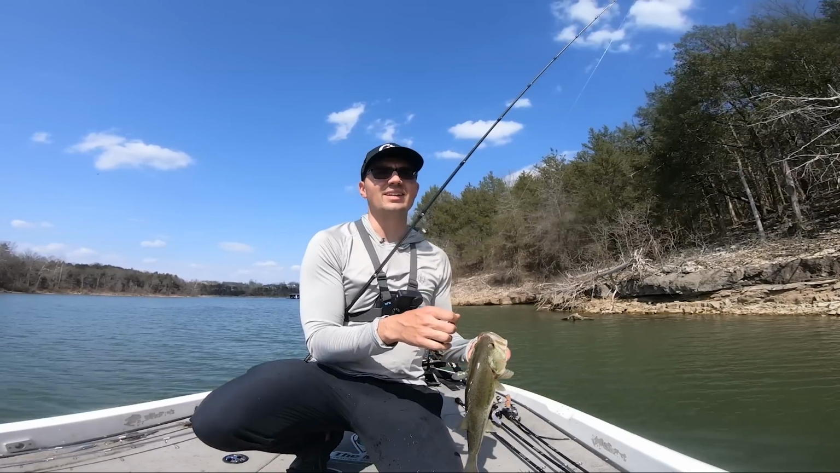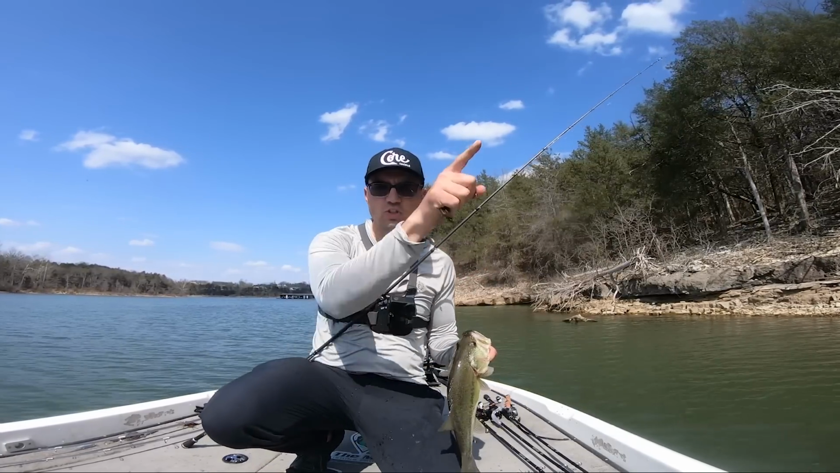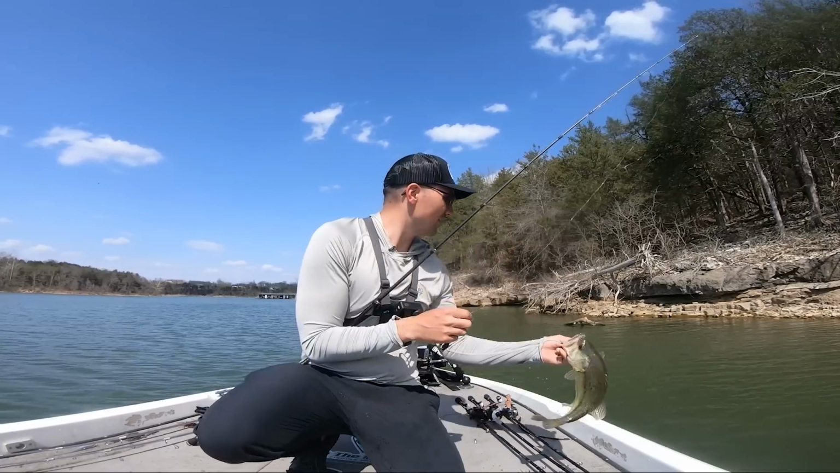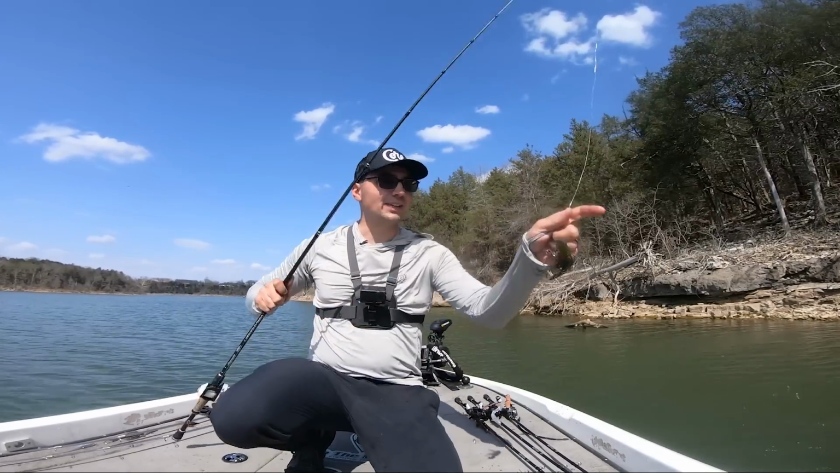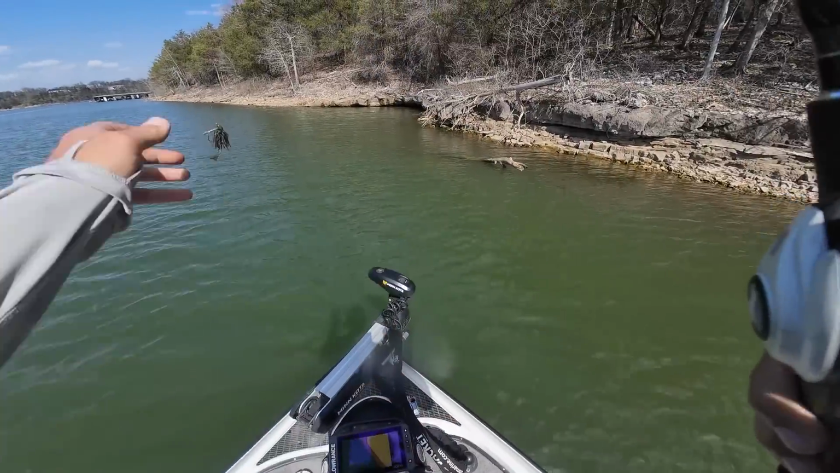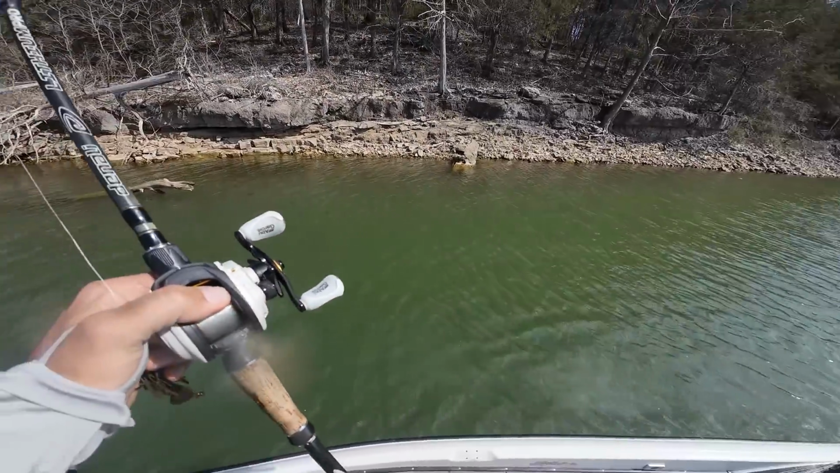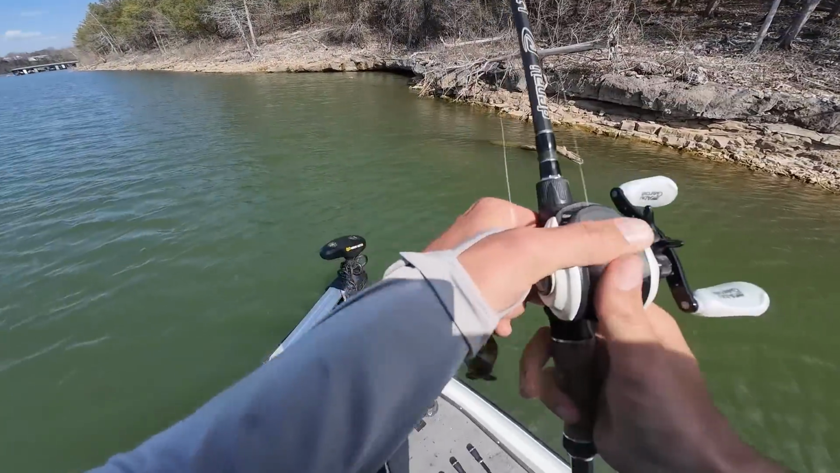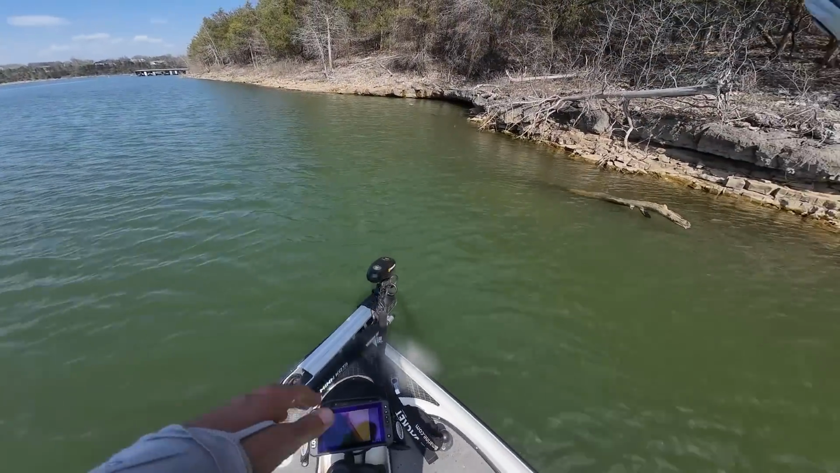Just thought that maybe there were some fish on the way out here because I fished all the way to the back and didn't get any bites, and it was a good call to come back out here. I basically started right where I caught that first fish and started going the opposite direction out of this creek, and we got to another little rock transition area.